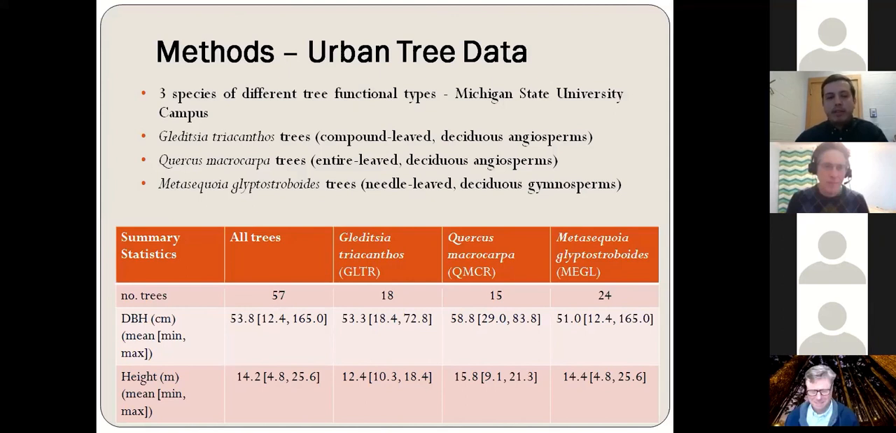In the table here, I have summarized some key statistics of the size of the trees in terms of diameter at breast height and total tree height across all species. So you see that we have a wide range of sizes, both in diameter and height, for the 3 species.